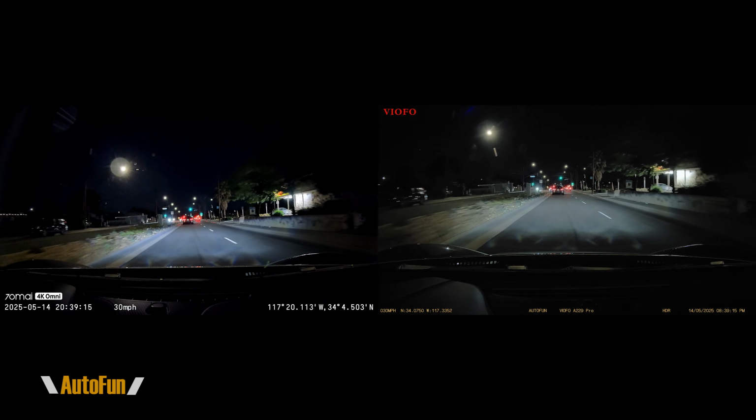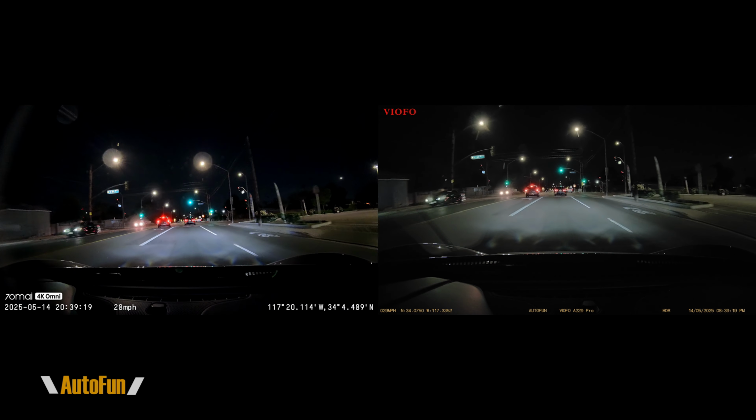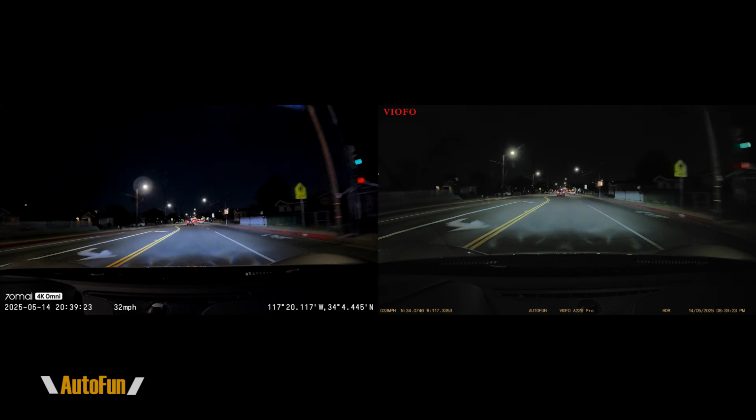Now on motion blur, I'm looking at a license plate as I'm passing by, and notice that vehicle on the left. As I pause and zoom on that portion, here the A229 Pro has the upper hand, so that one can read license plates a little better, so that point is gonna go to Biofo.